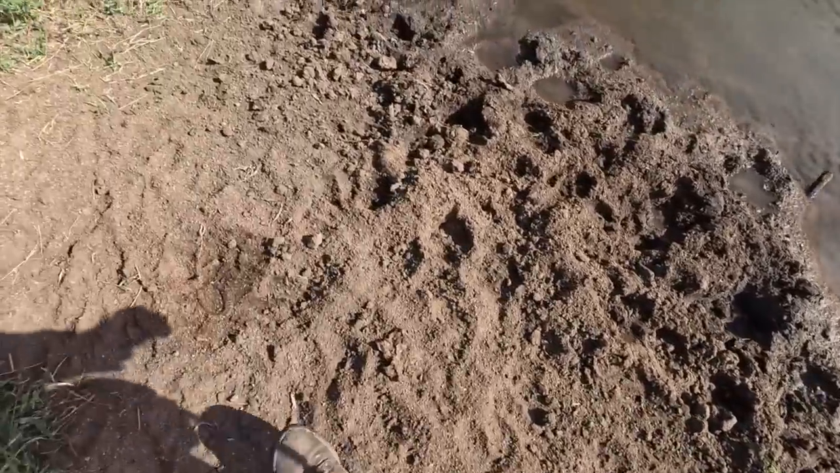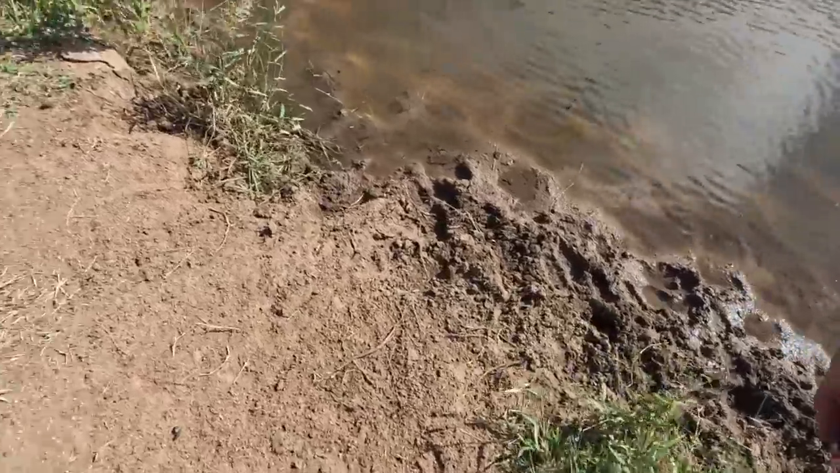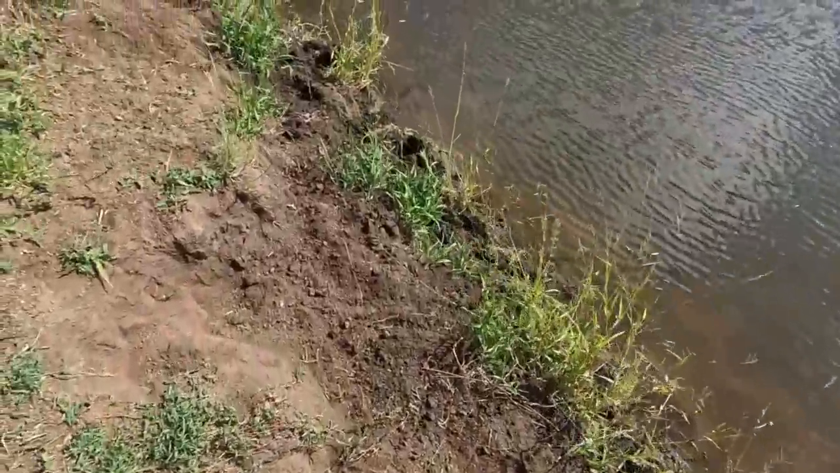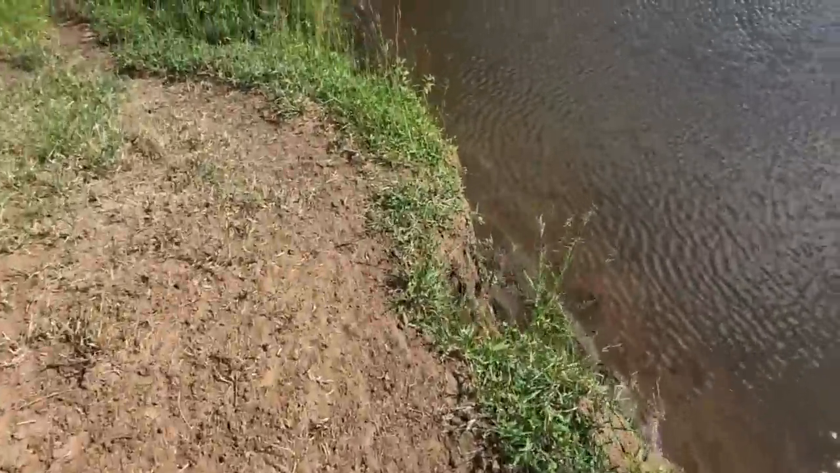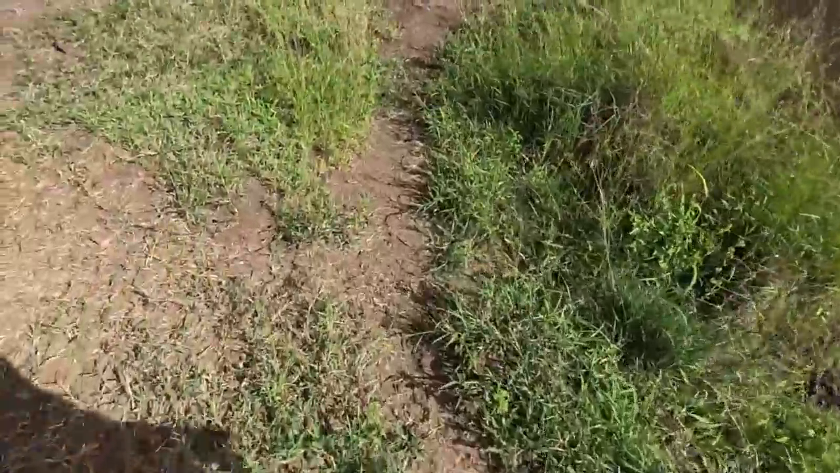So they're definitely in the area. Well, they were in the area anyway. So they've been here since I set that trap over there the other day.